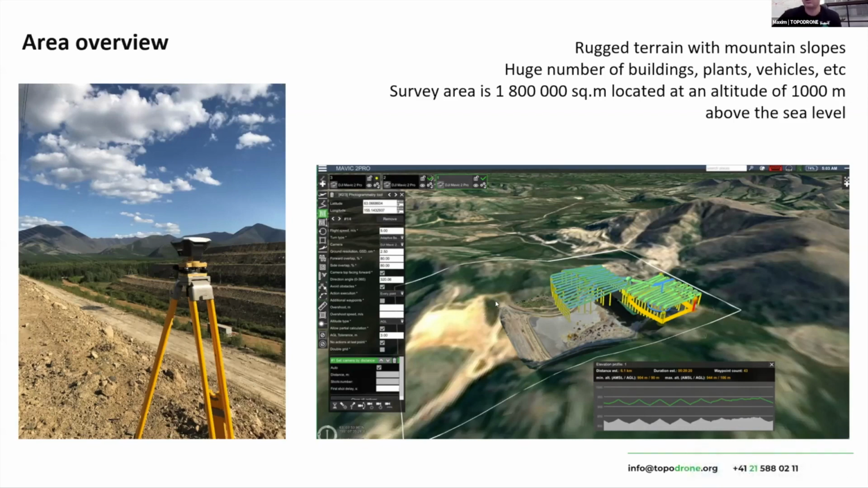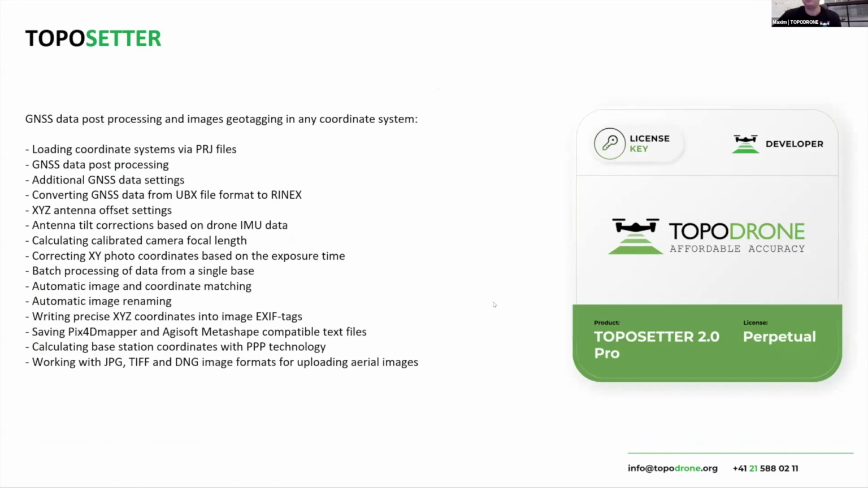What next? The next step, we capture the data set from the drone. Here there is an SD card, and we just remove the SD card to get RINEX files, UBX files, and photos from the drone. With our TOPOSetter software, which provides the possibility to post-process GNSS data and make a connection between coordinates and images, we geotag images in automatic mode.